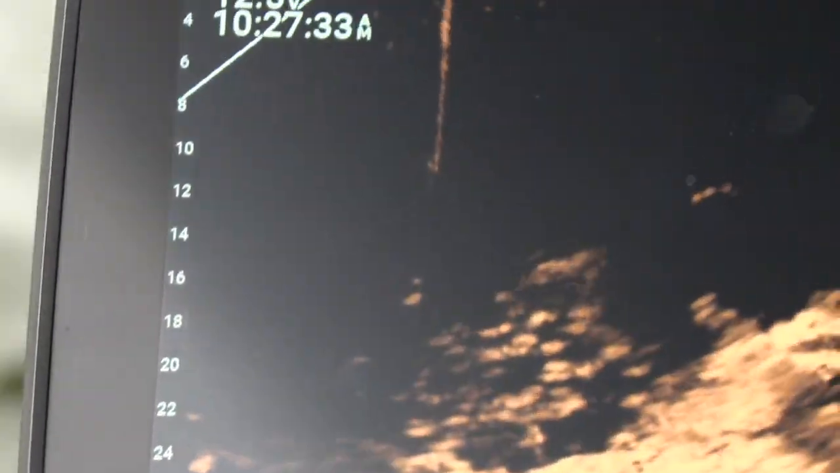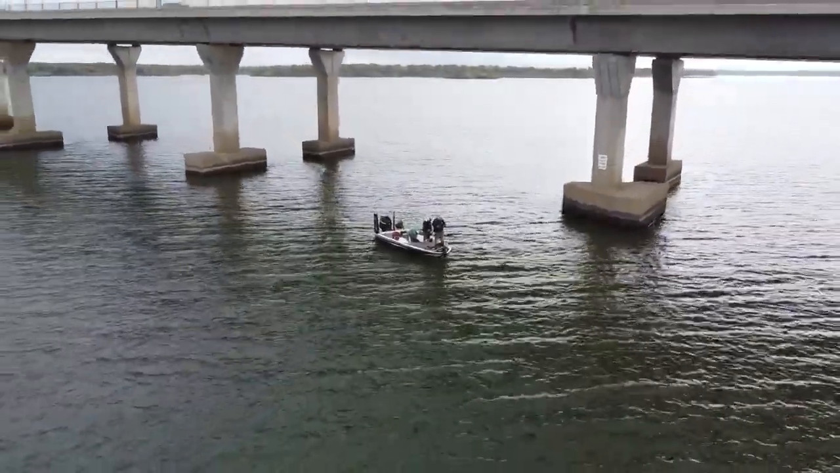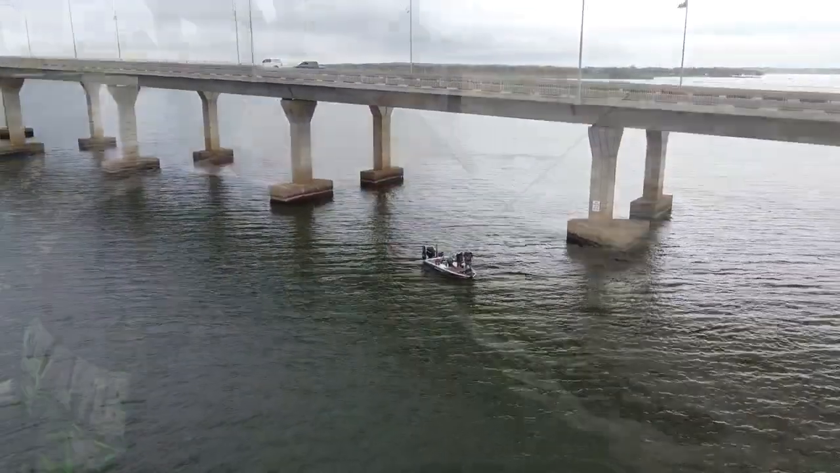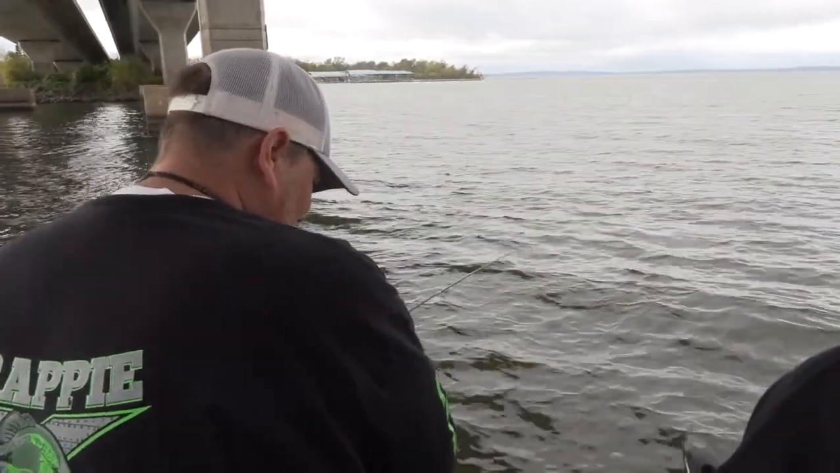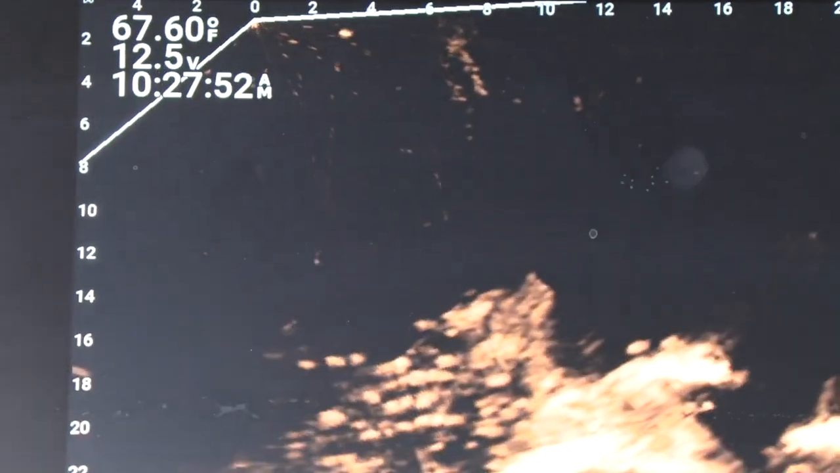Well, most of it's just boat position. Yes, sir. You finally figure out where they're at and you kind of keep your boat where you want it. What I like to do is I don't like to get right on top of them. I like to stay out about 10 feet away from them. All right, here we go. Ready? Go down right there. Start coming up. Here he comes. Got him.